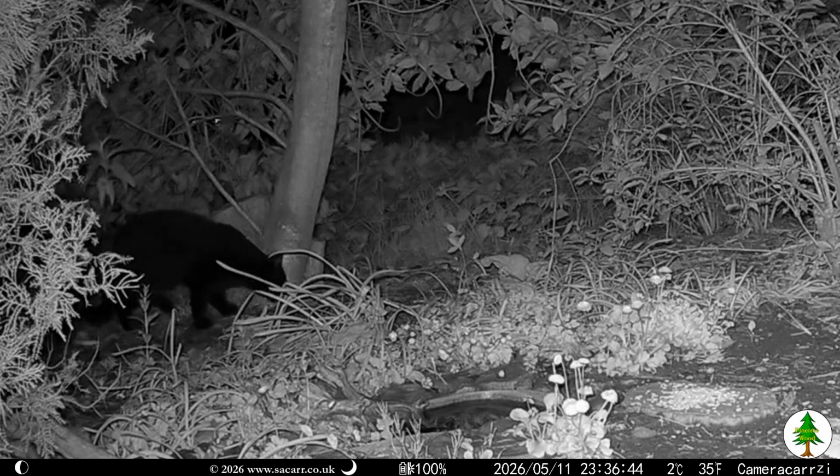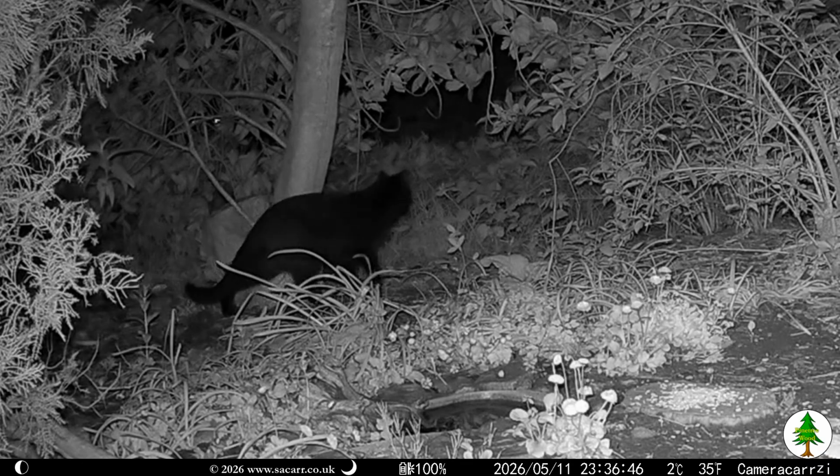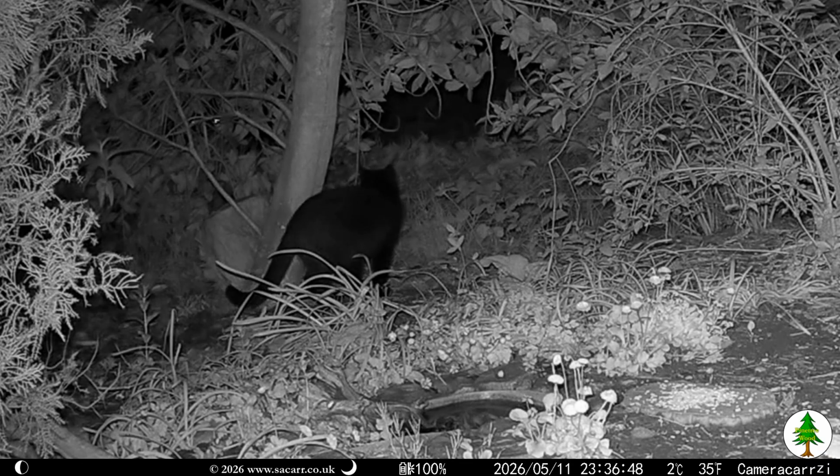In the last half hour of the 11th, Midnight the cat showed up behind the pond.